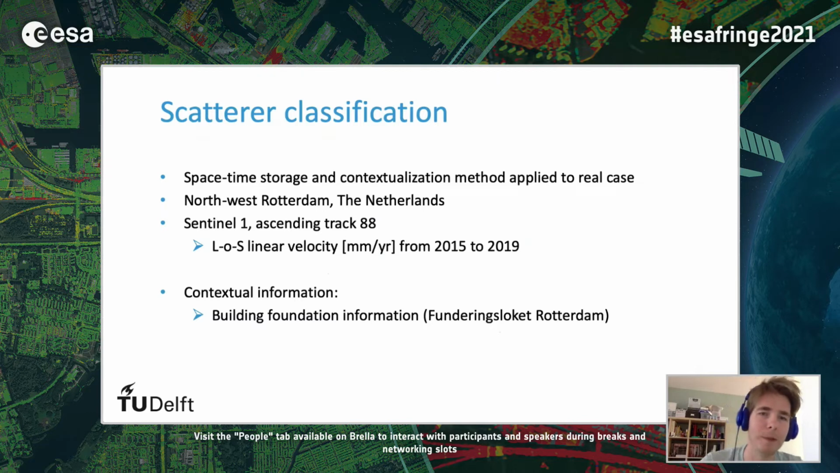So we apply the space-time storage and contextualization methods to the northwestern part of Rotterdam for Sentinel-1 ascending track 88, with our observations from 2015 to 2019. And as a source of contextual information for this case, we use building foundation information as an operator for the stability that we see in this region, which comes from the funderingsloket for the city of Rotterdam.